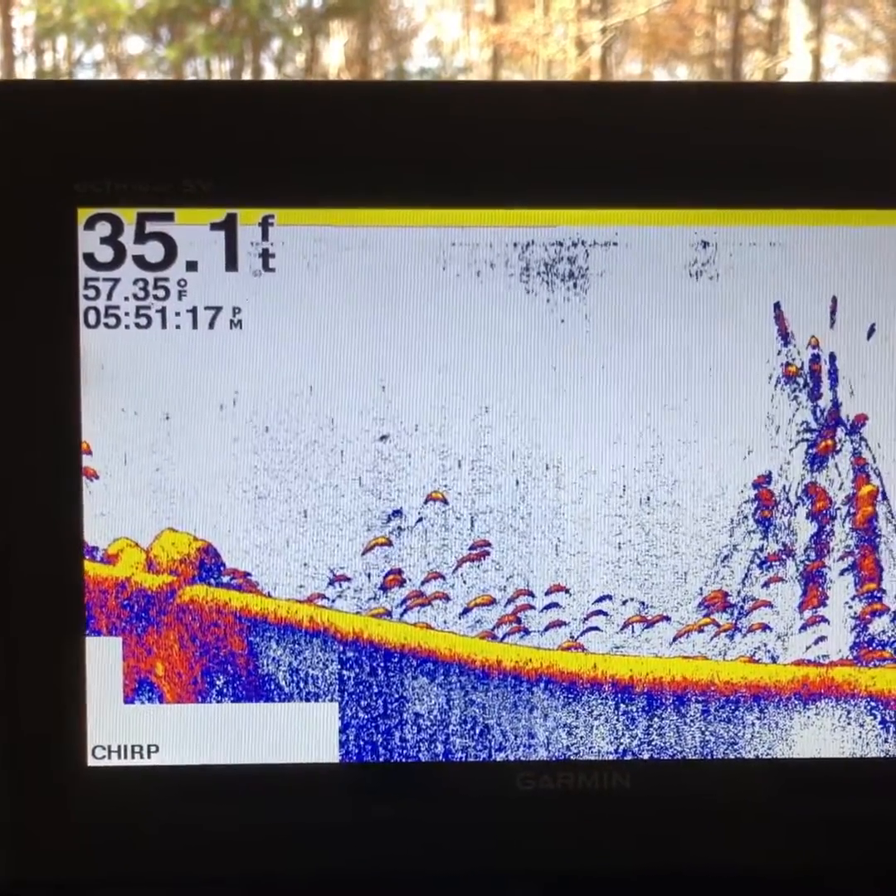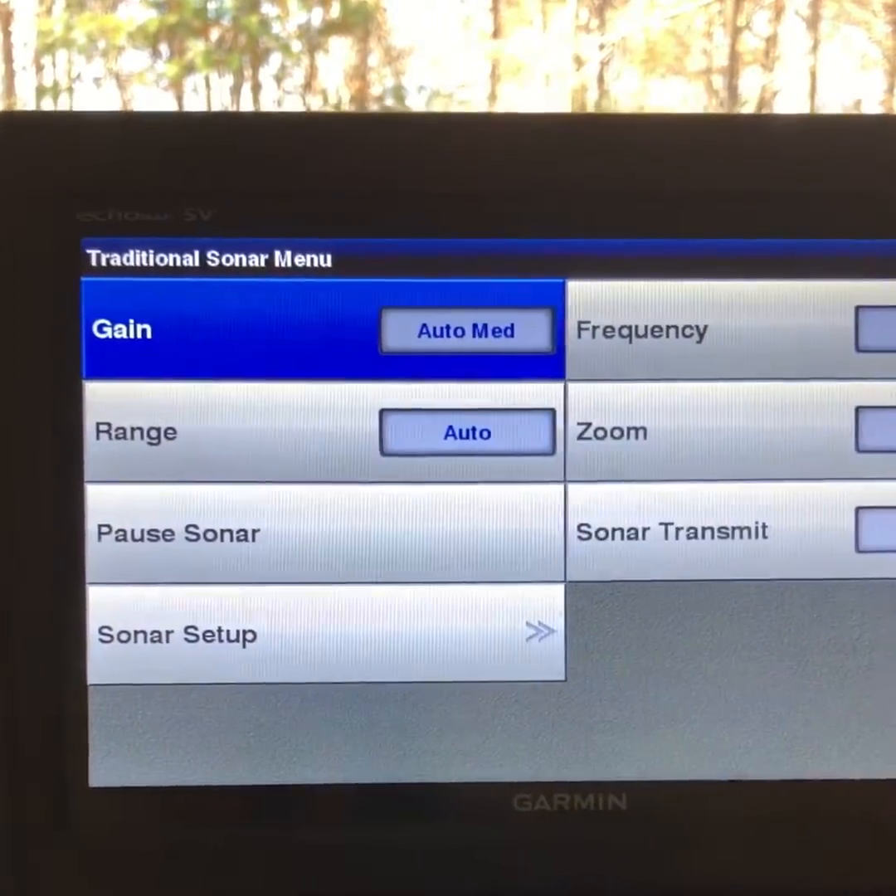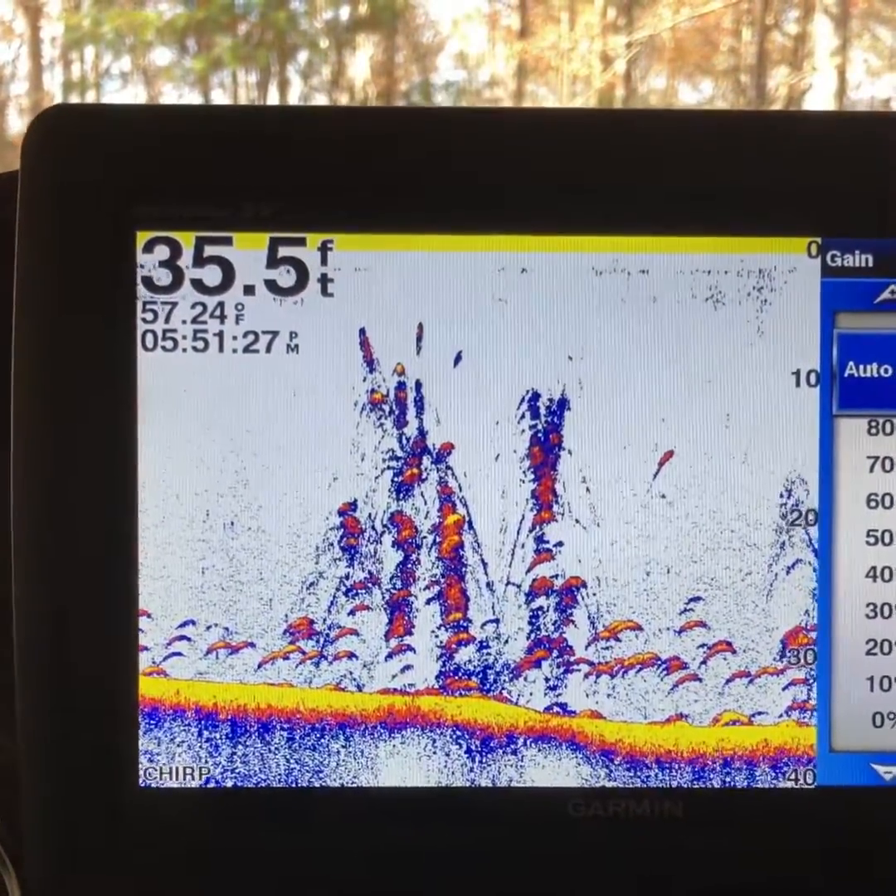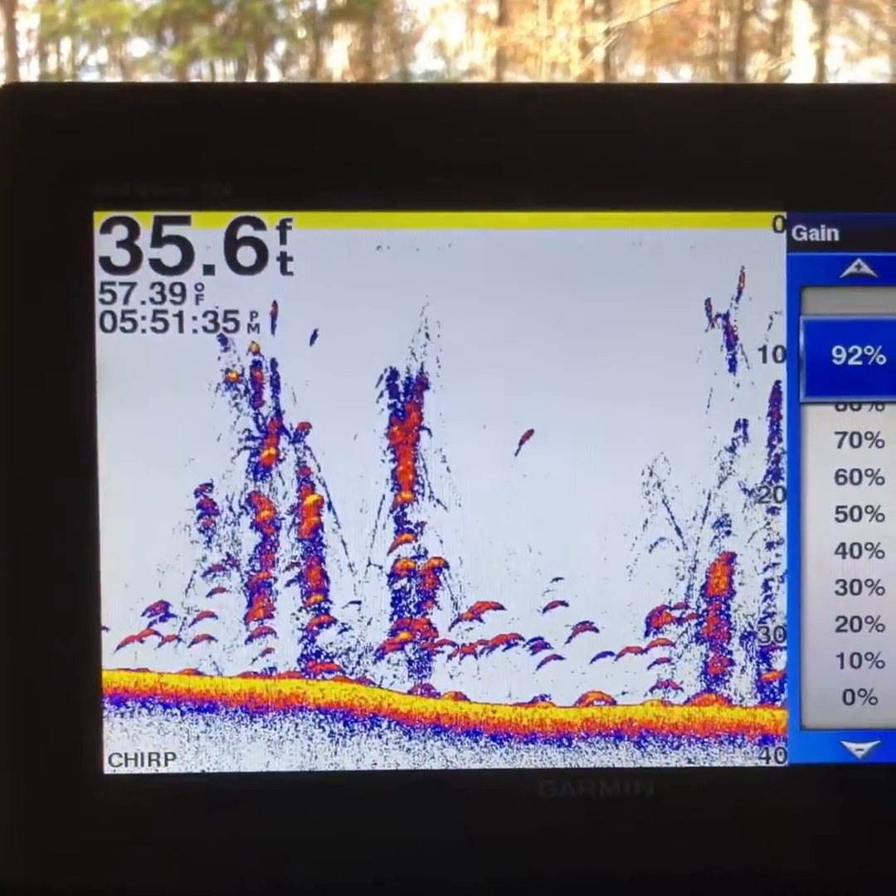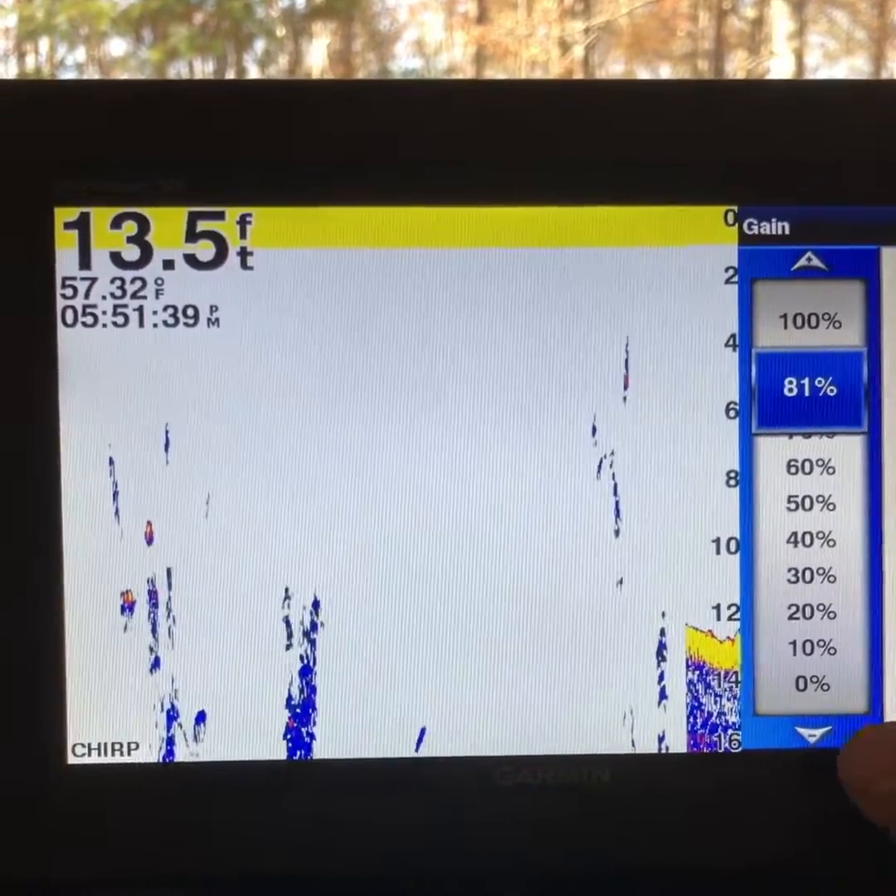So one way that you can adjust your settings, hit menu, and then you're going to have your gain. That is going to be basically what you're going to see. So, you know, the higher it is, the more clutter you're going to get in the water. The lower it is, the less detail that it's actually going to show to you.